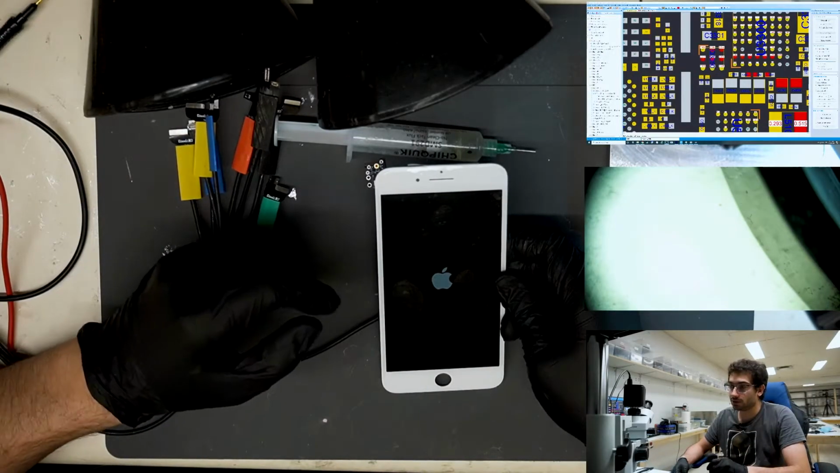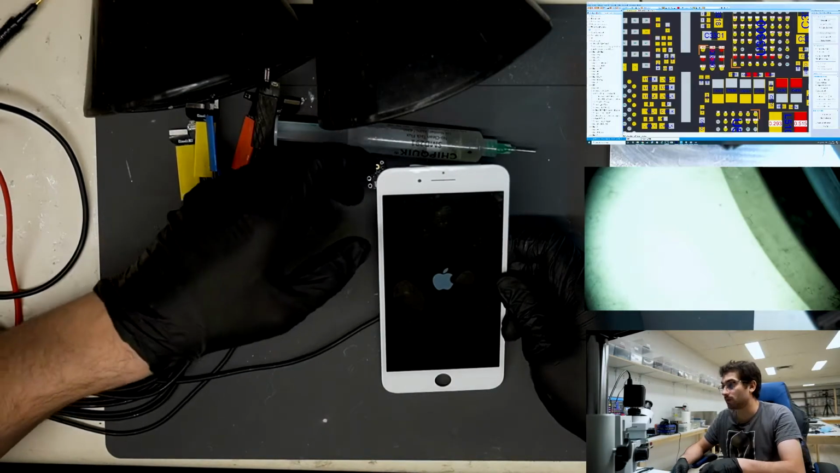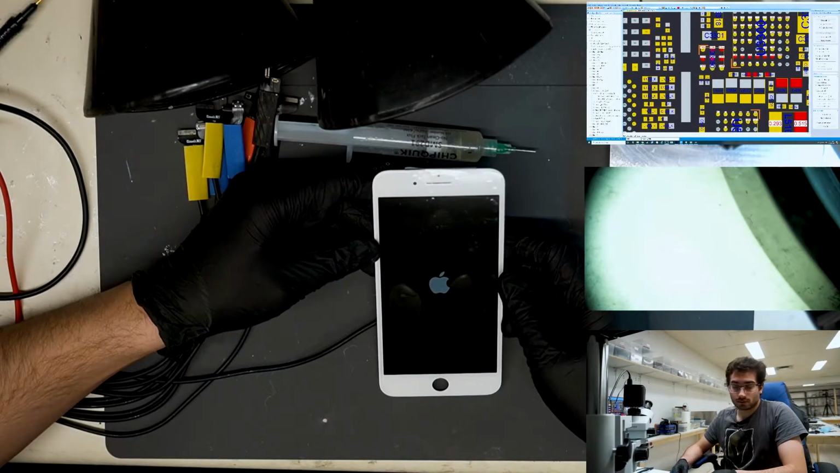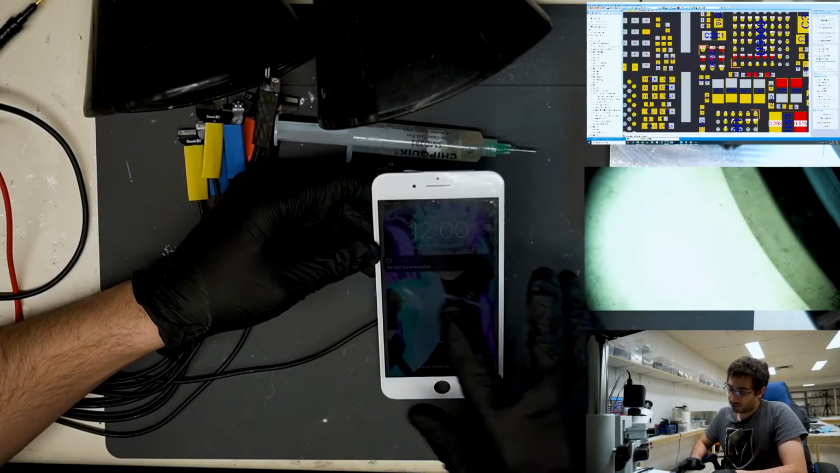Okay, so we have an Apple logo. We're drawing 300, 500, 600 milliamps, which is good. We have a normal boot sequence. And we're just going to see if we can get to the passcode screen. Perfect. So we have a full boot sequence.